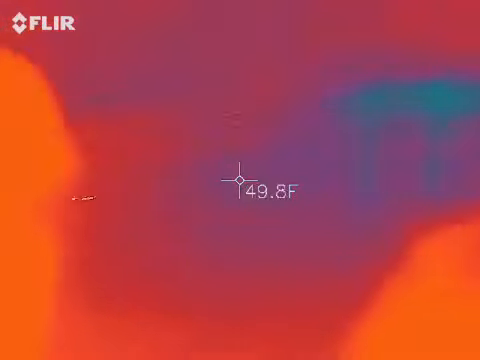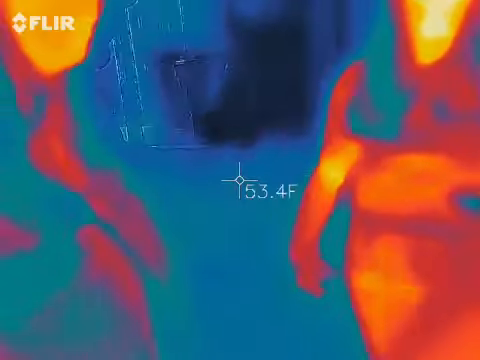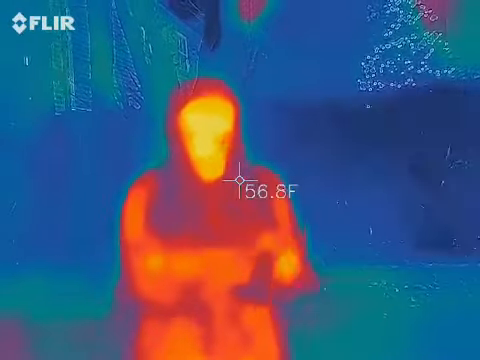Right here, it's really red stuff. So what does that mean? That means there's some sort of energy right in this area, and if I take it over here, it got lower, so there's less energy over here, which means there would be orangey right here. I'm bad at explaining.